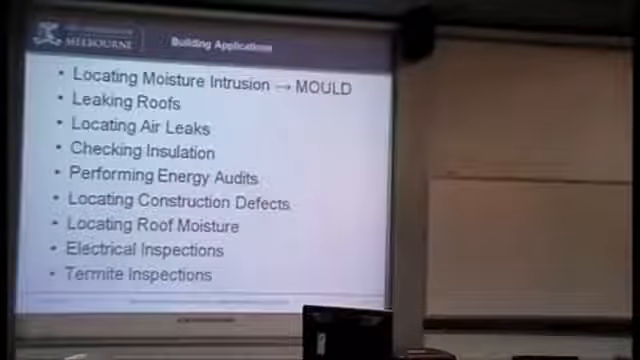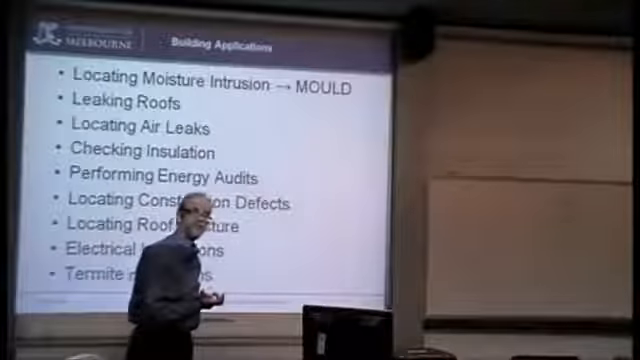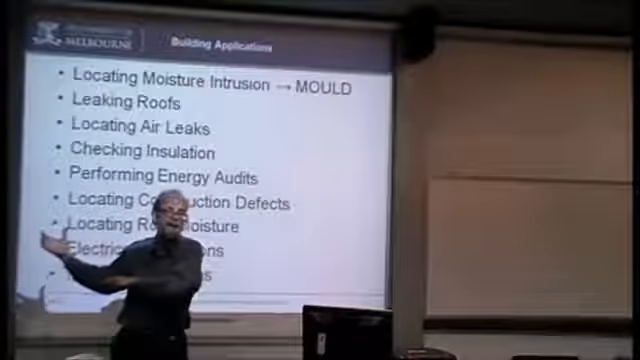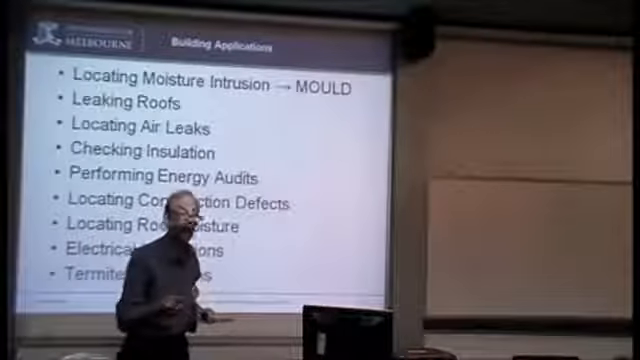You see it around window frames and so on. So again, if you understand something about the behaviour of the termites, then you can start interpreting that. If you don't understand what they do and how they operate, then you're not going to get the right result.